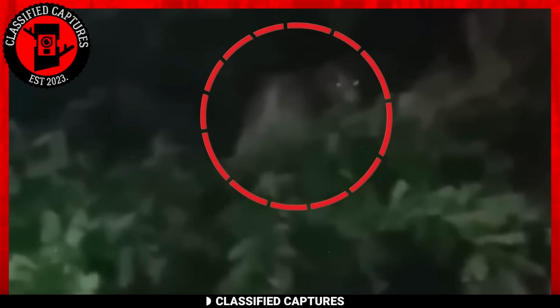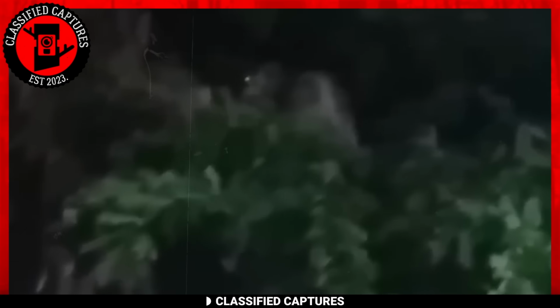To avoid any type of violence and potential death, they decided to offer some meat to this creature, whatever it was, a few feet from where they were having their barbecue. It was only then that the creature disappeared. Do you think that was a werewolf? A part of me doesn't think so.